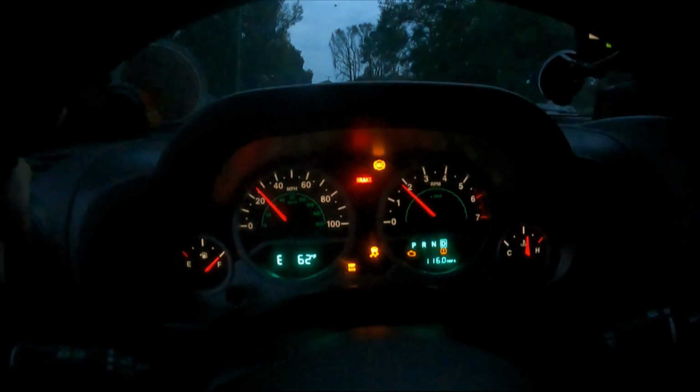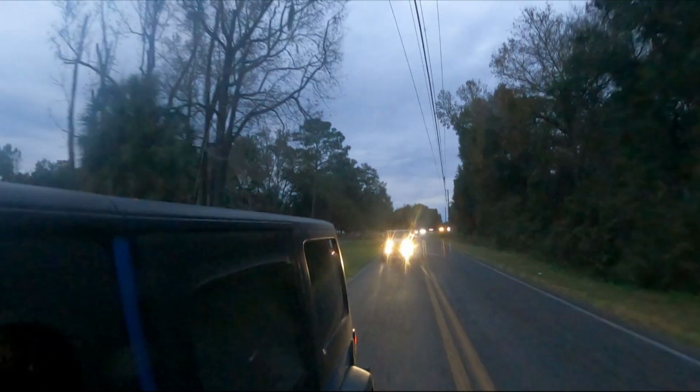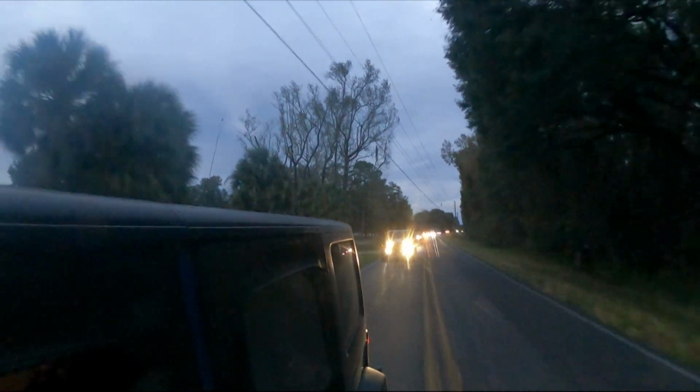Out on a Jeep trail, and it's Christmas time inside my Jeep. And here we go. Jeeping in Ocala at night.